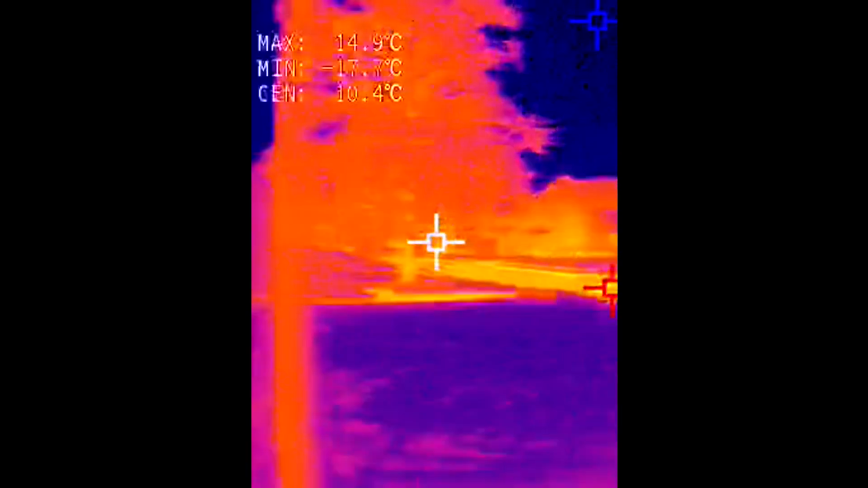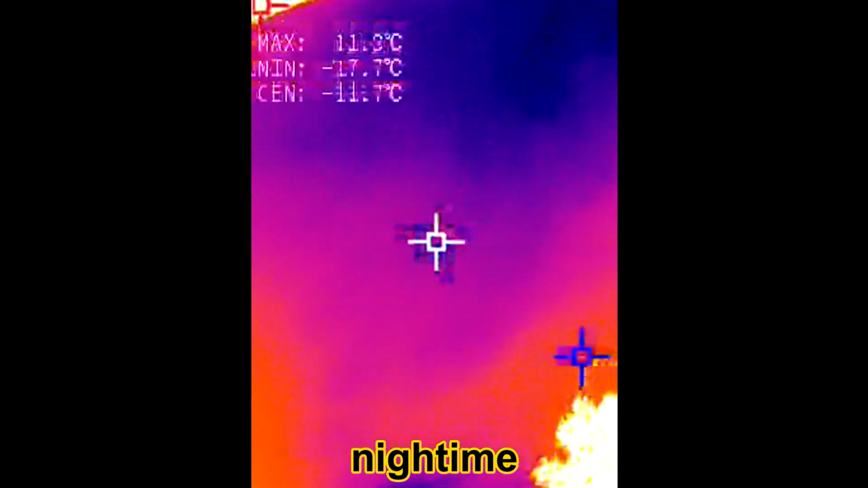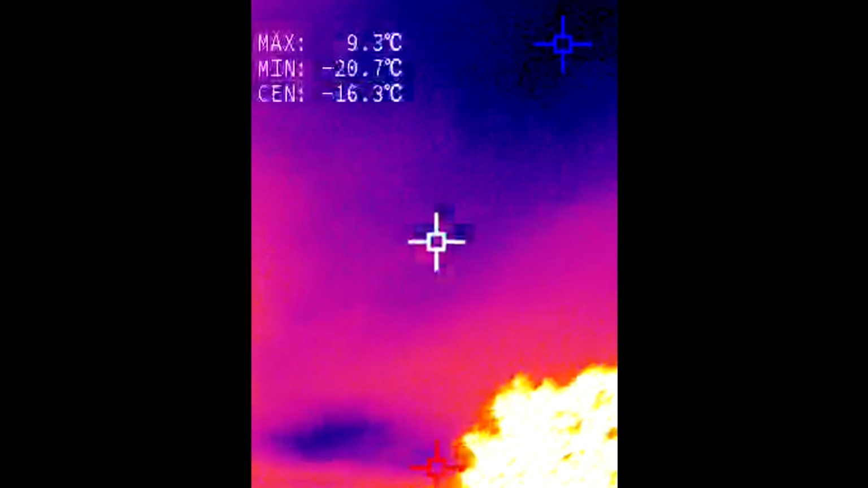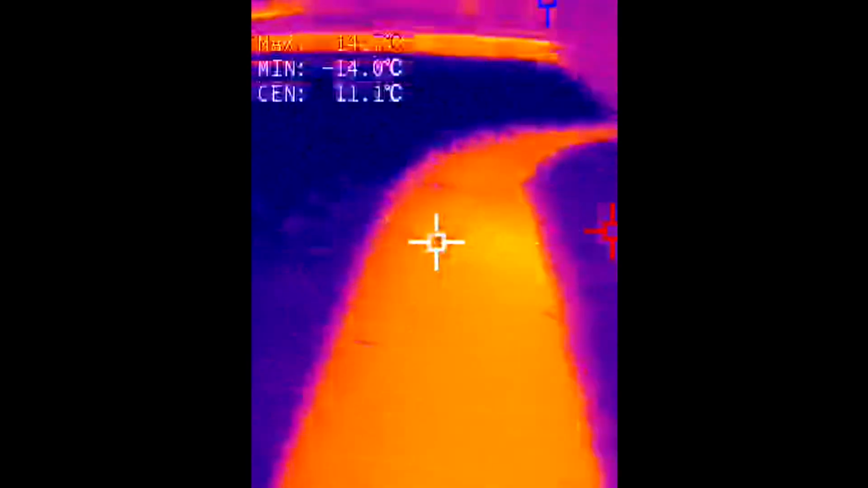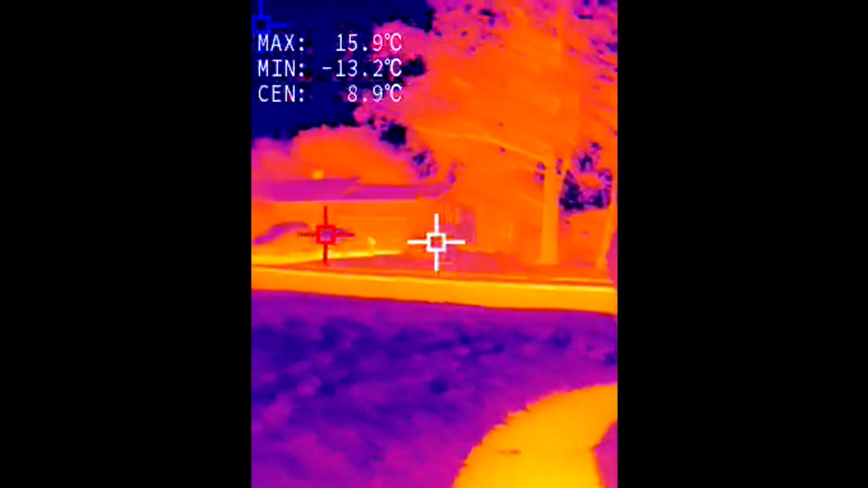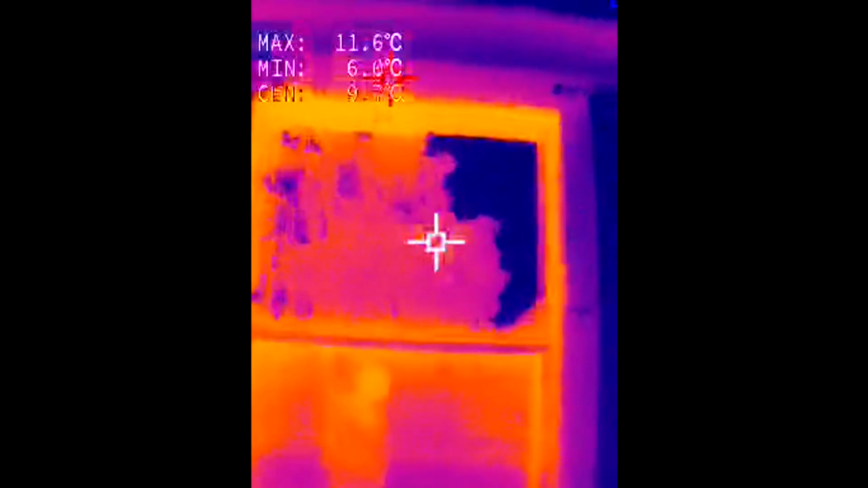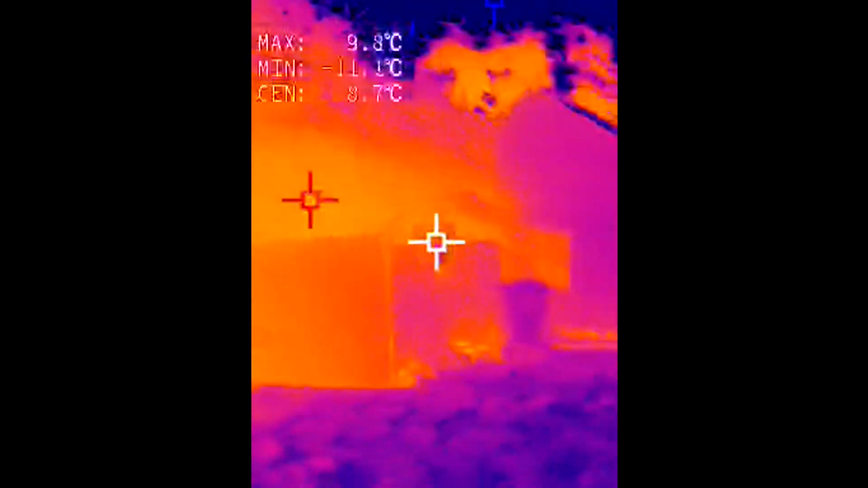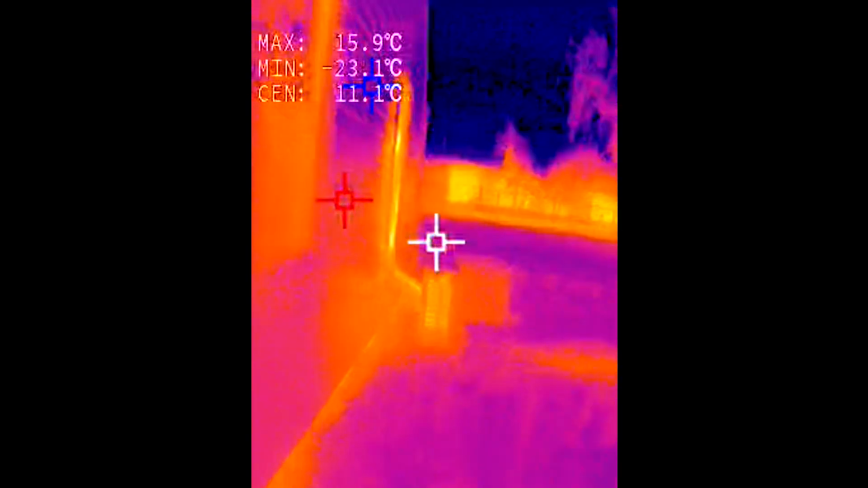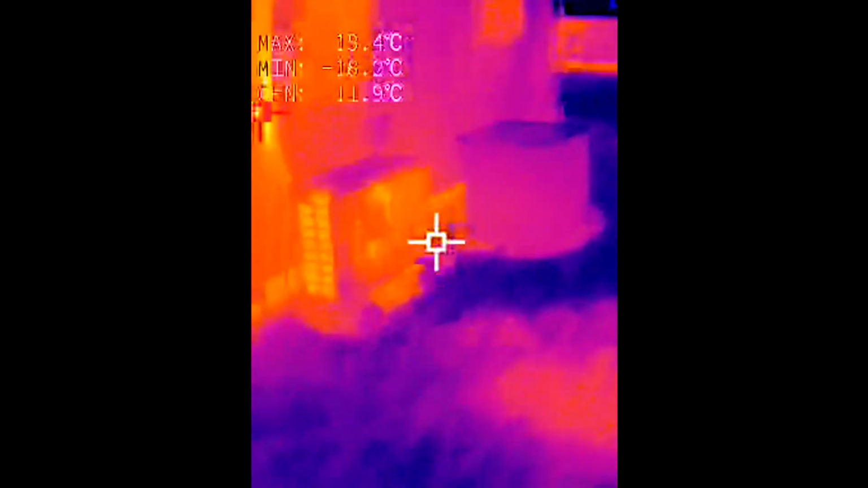Now I am outside. Notice the, well, when I pan down here, I'm looking at the sky now. Notice the road and the sidewalk and concrete foundation of the house are all warm. The grass area has cooled off. As I walk in front of this window, you can see my reflection for a moment. Glass reflects the thermal radiation. Now I'm walking around to the side of the house.